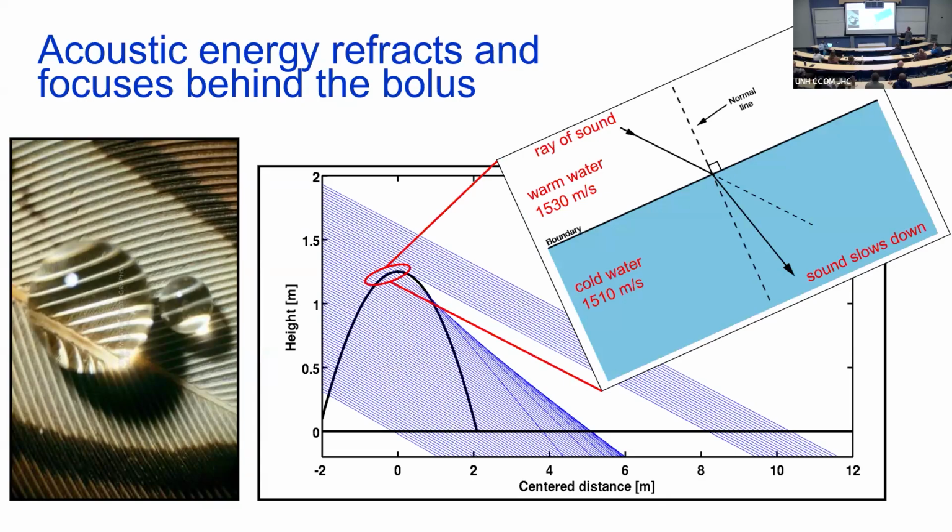So the sound hits the top of that bolus. Because that cold water has a lower sound speed, it refracts down, so you get all these rays bending down. And because of the curvature, they all focus. It is an acoustic lens. It focuses at a spot. So if you think back to those images, we saw those bright lines.